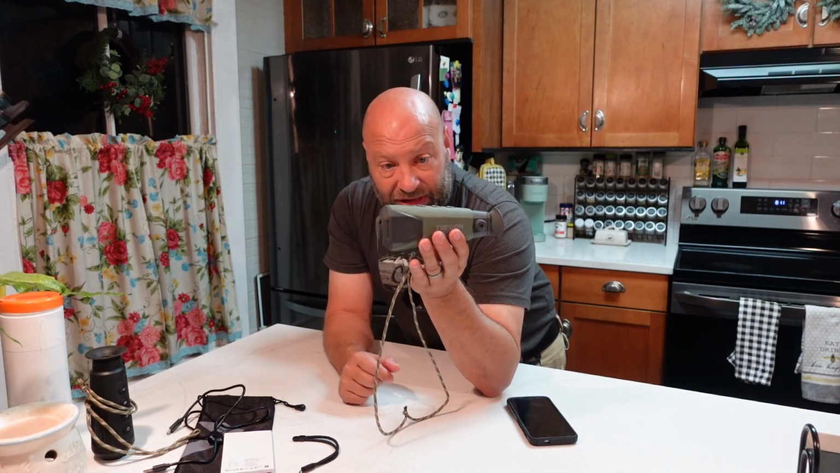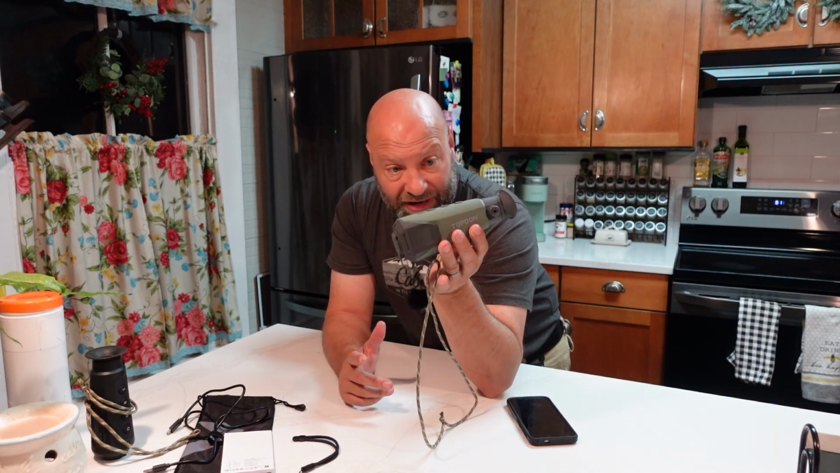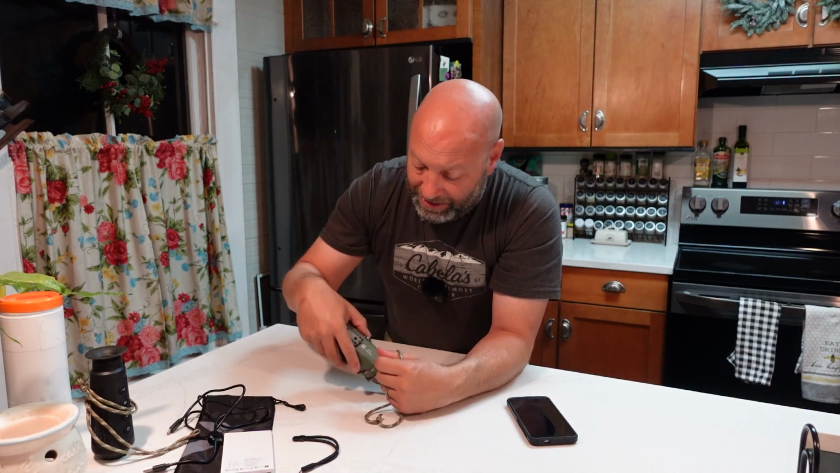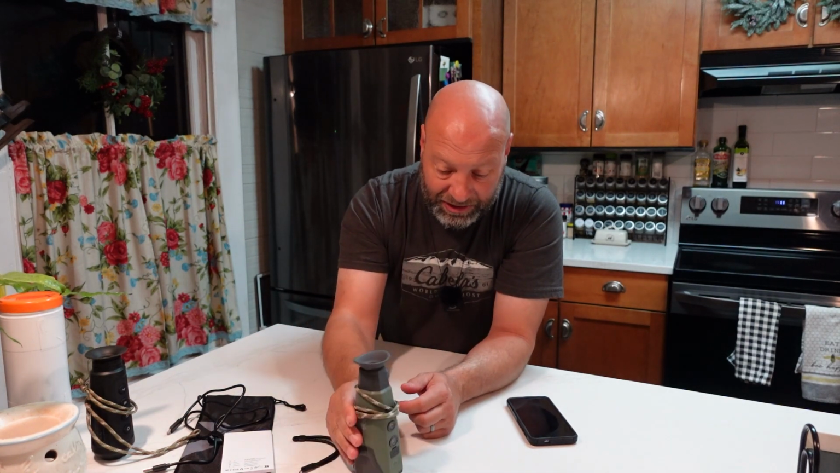Now I will show you the details of resolution. Like I said, you're going to see this stuff on the computer when we pull this thing into the computer in a minute. I'll show you all the images and the videos that I've recorded with this so you can see it firsthand. But I'm just telling you, it's pretty crazy. Once I get that other one, I will do some comparisons between the three and show you. But this one is a review about this one here.